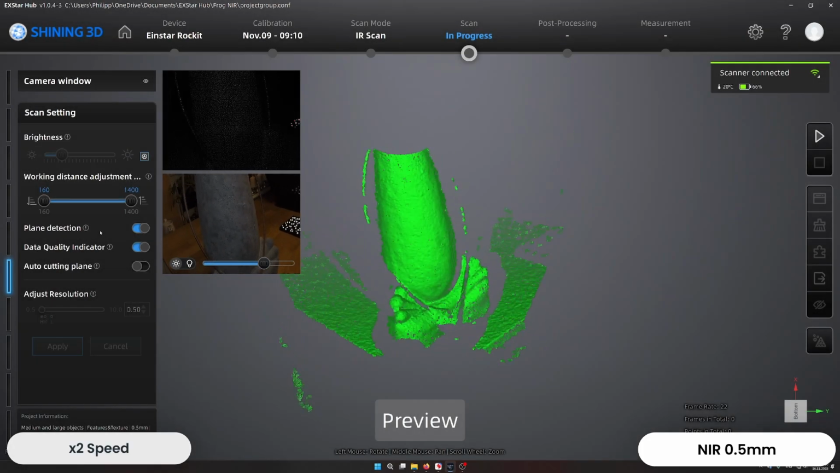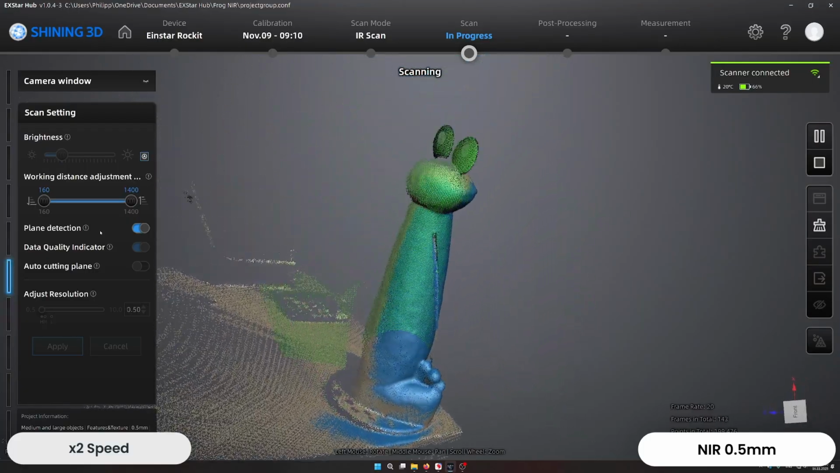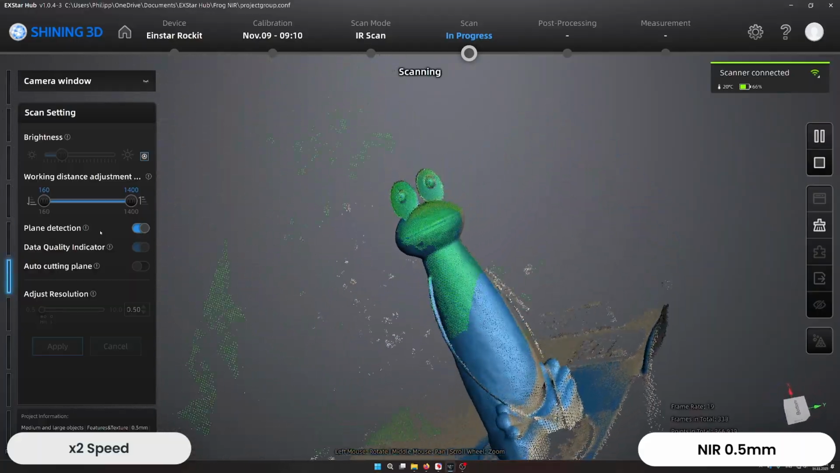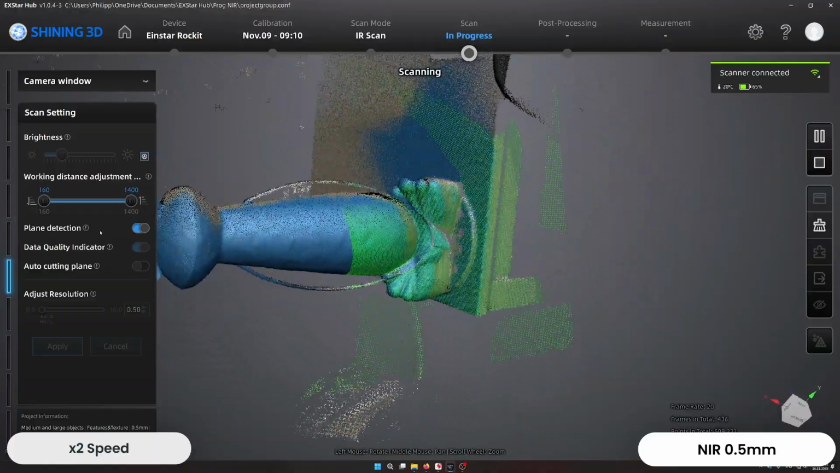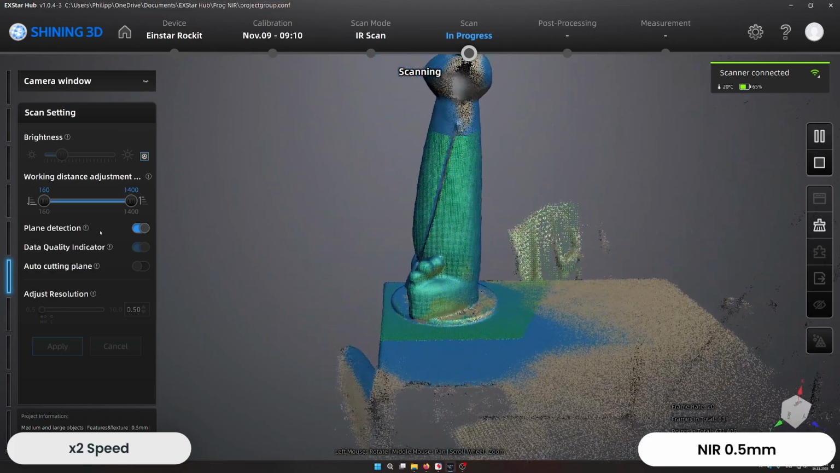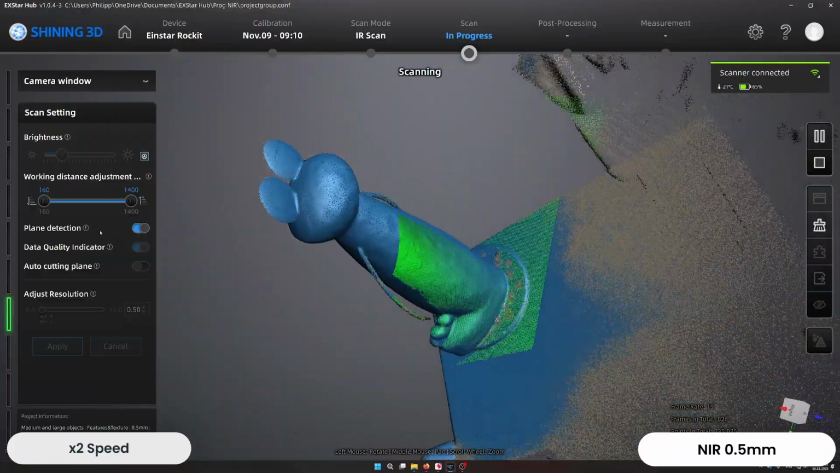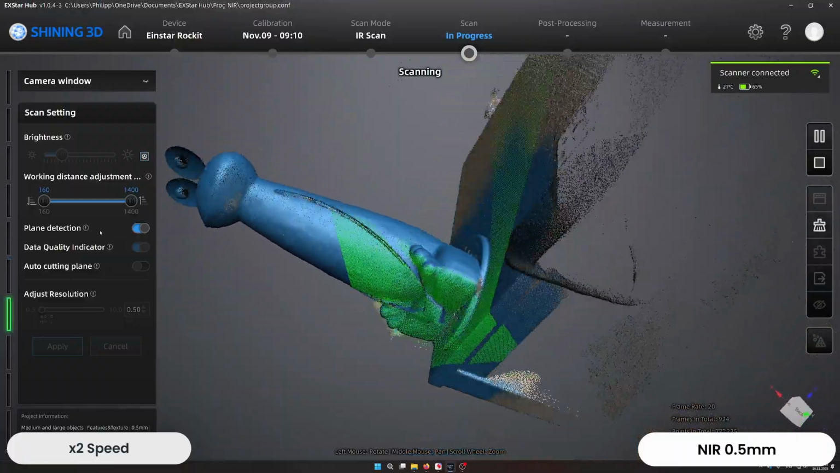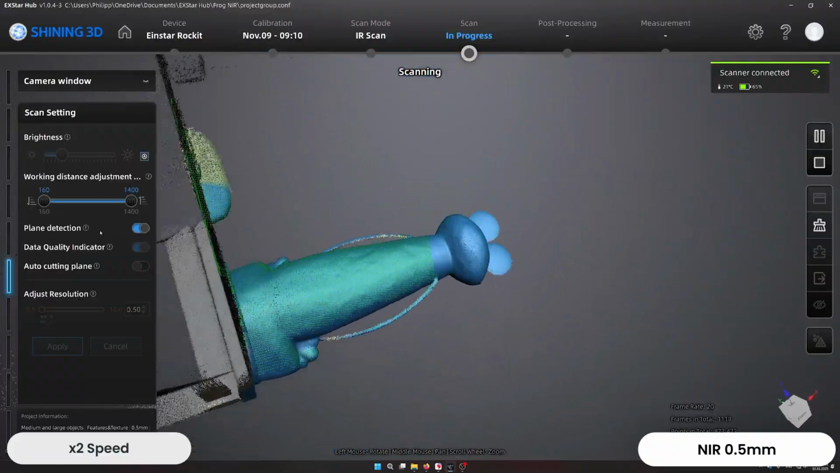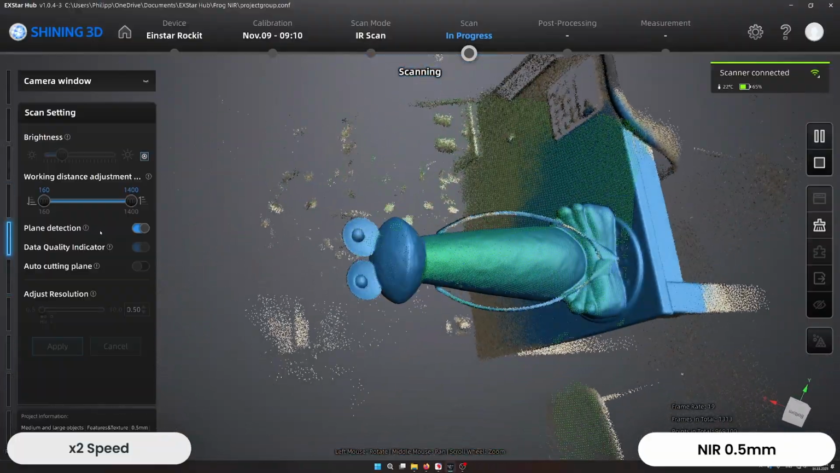Starting the near-infrared scan, you can see I'm simply going around the frog, starting from the front, going around the back. I sped up the footage by a factor of 2, so it won't be that long to look at, but I guess you get a glimpse of what is happening. Looking at the footage, you can also see it is capturing the chair, parts of the floor, and most parts of the table, so the scanning range of the Einstar Rockit is quite large.